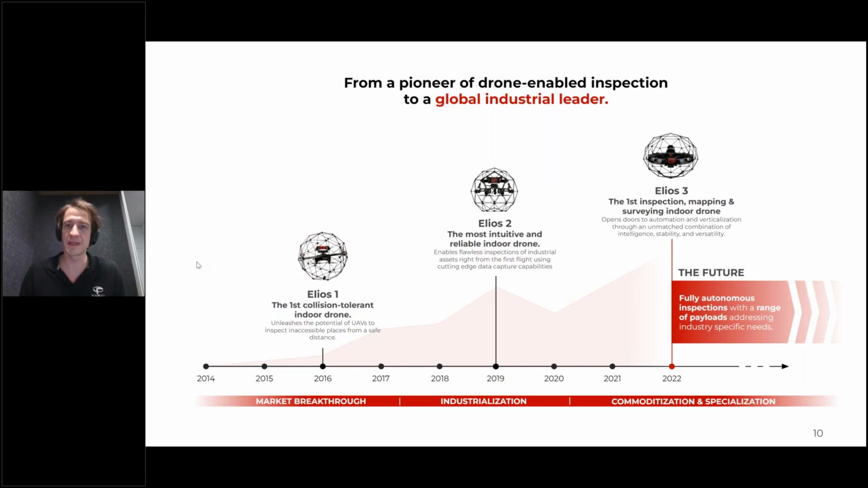We have really made Elios 3 capable of taking on various payloads for various use cases. Like I mentioned before, there's really a wide variety of use cases for indoor drones, and we are able now to specialize Elios 3 for different use cases. And we are also on Elios 3 able to bring further software capabilities. So there are all the sensors on board there to make Elios 3 fully autonomous for really all sorts of applications, which will also be shipping with software upgrades down the line.